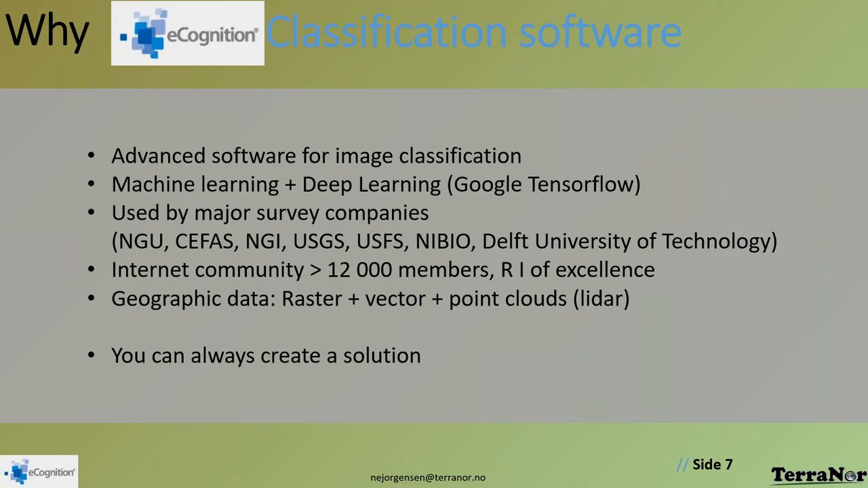Geographic data you can work with in eCognition is raster, vector, and point clouds. I mean, that's the main source we use in GIS. And that's why we have to convert your soundings to a raster before we can do the input. And since it's an advanced solution, you can always create a solution in eCognition. In these 20 years, I've never been stuck in any way trying to find a way out to classify images.